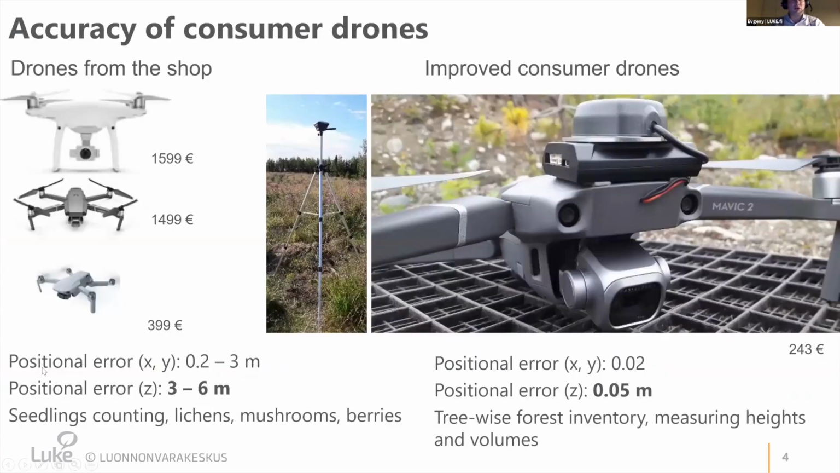And in our research, we also wanted to test different consumer drones, so-called drones that you could get from the market for such kind of applications. And one of the results is that if you use this consumer drone, the accuracy of your height measurements of your object, especially if you start to do three-dimensional models, will be relatively low. So inside the model, the accuracy will be good, but the absolute accuracy of the result will not be so good.